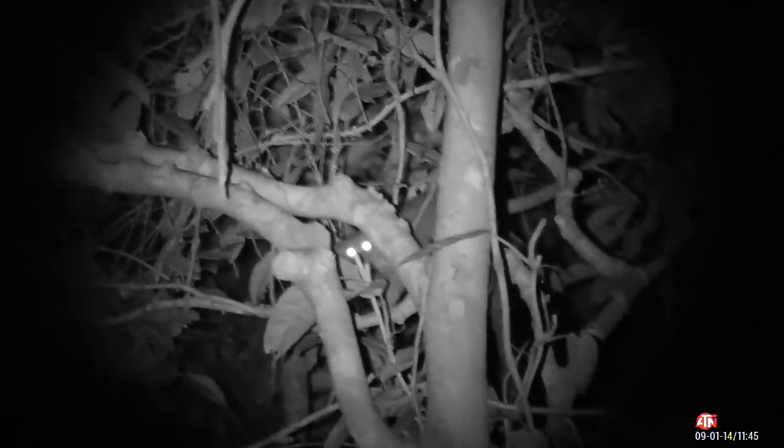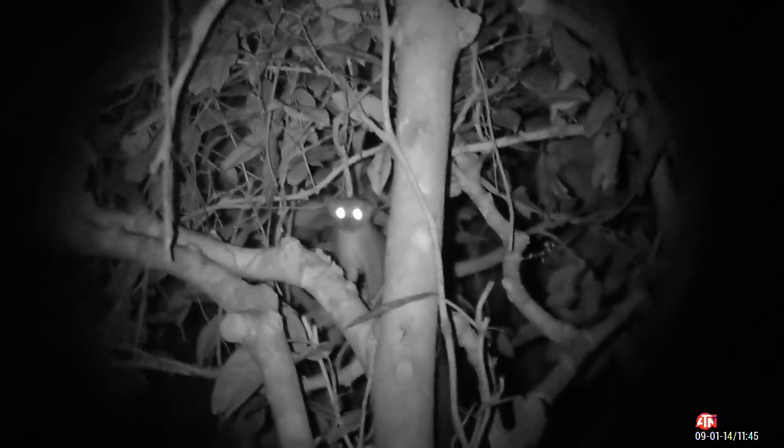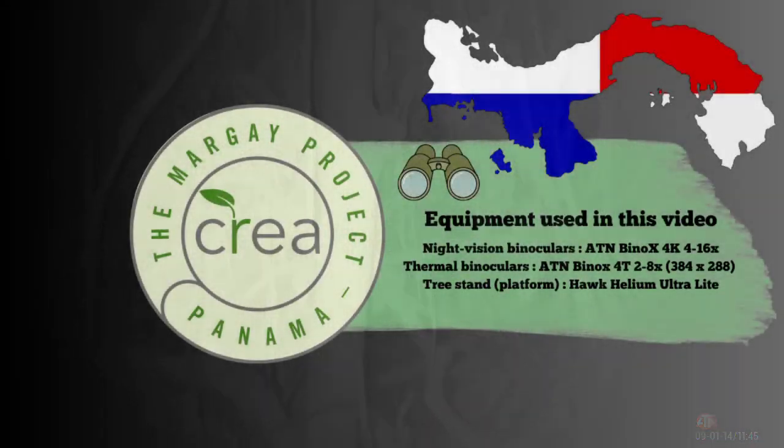Because we're filming this through night vision, most of the mammals aren't really aware that we're there, so they go about their normal behavioural activities. Here this Olingo is foraging for food. So as you can see, you can tell the difference, whether it's camera trap images or moving images.